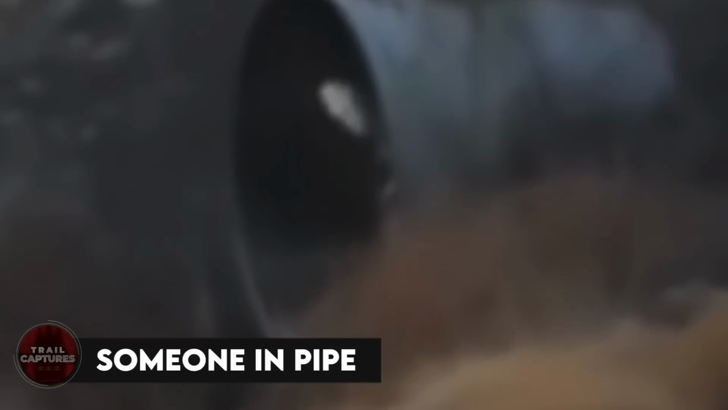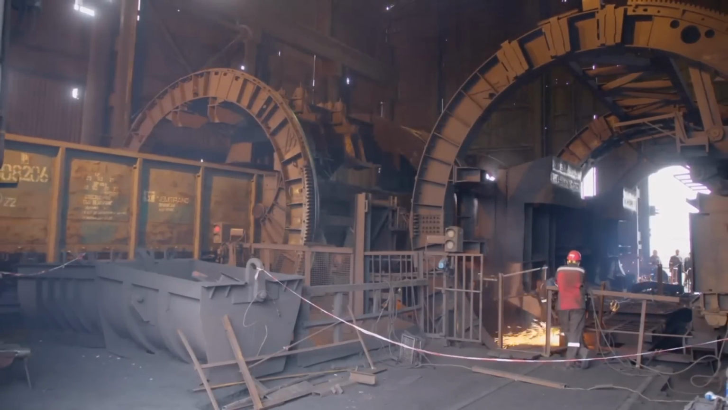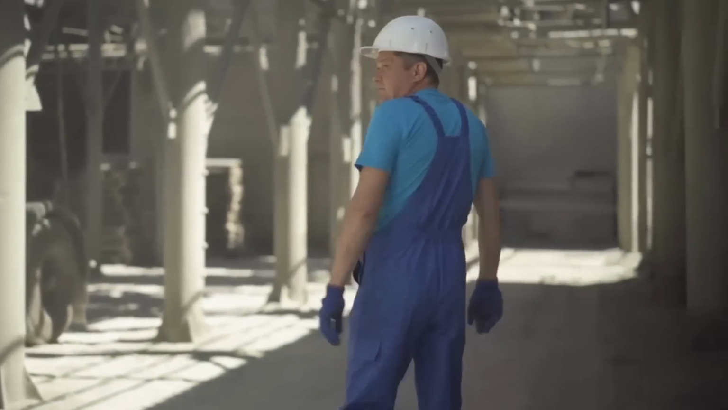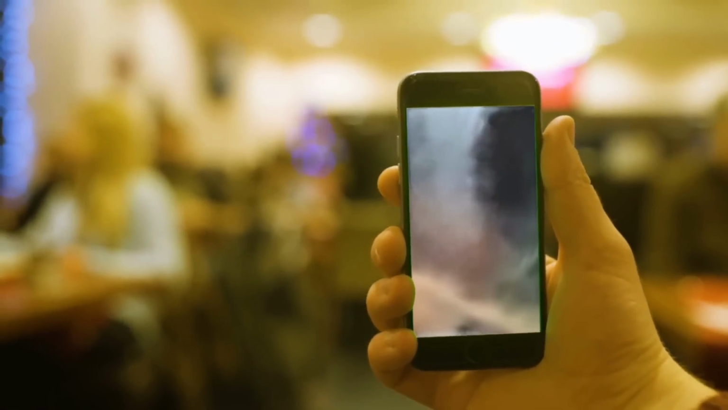Someone in pipe. A few years back, some workers were assigned the work to go to the back side of the factory and check why one of the drainage pipes was blocked, since it was causing a lot of problems. So they went with their phone cameras rolling to get video evidence of whatever problem they faced. But they ended up capturing something they weren't expecting at all. A white figure peeked from inside the pipe, leaving them shocked.